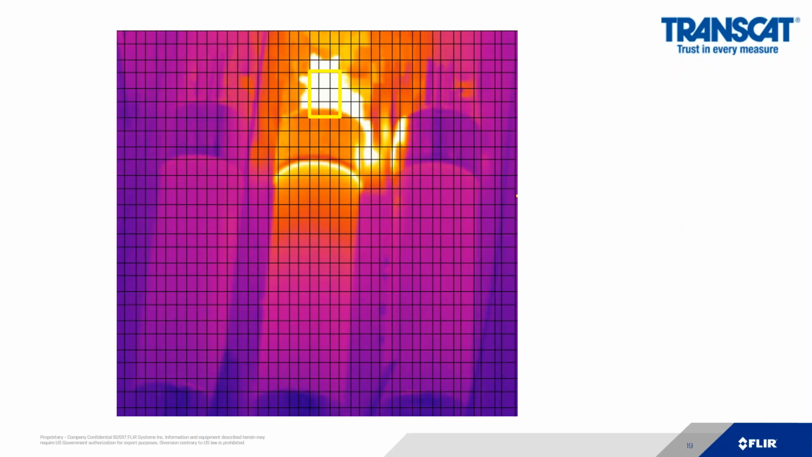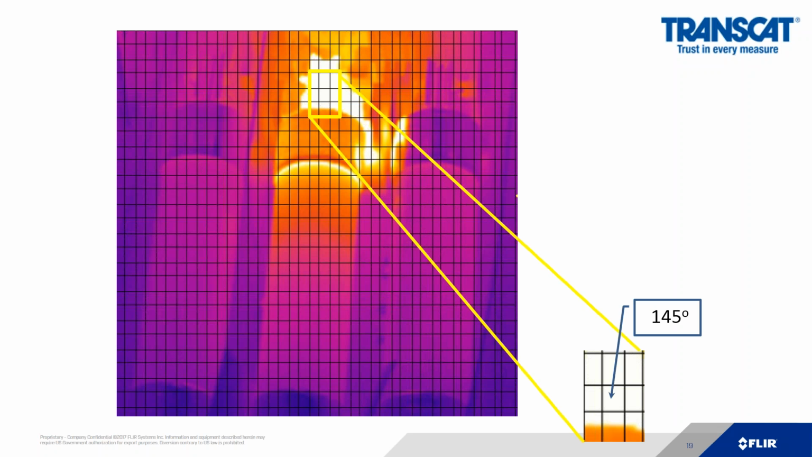If I use an infrared camera and I overlay my focal plane array, the grid right here, you can see clearly one of those pixels is identified on top of the hotspot. I'm not averaging the rest of the cool areas. I'm able to get an accurate measurement of 145 degrees. That is a dramatic difference. That is almost 55-degree difference between an infrared camera and a spot temperature gun. That is the difference of seeing a problem and missing a problem.